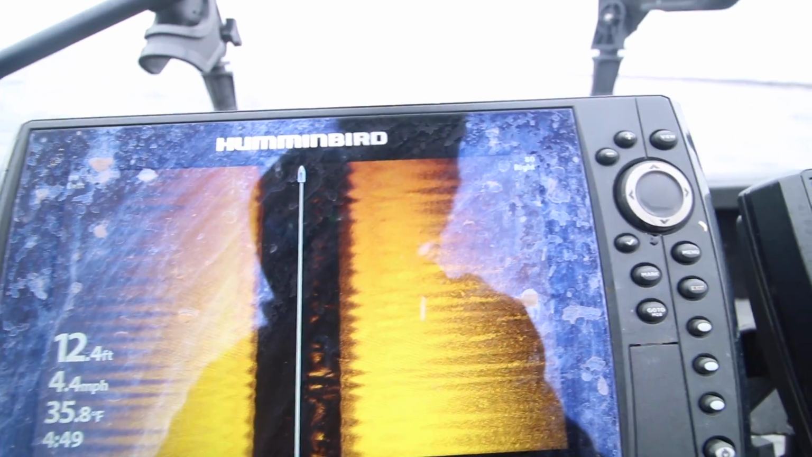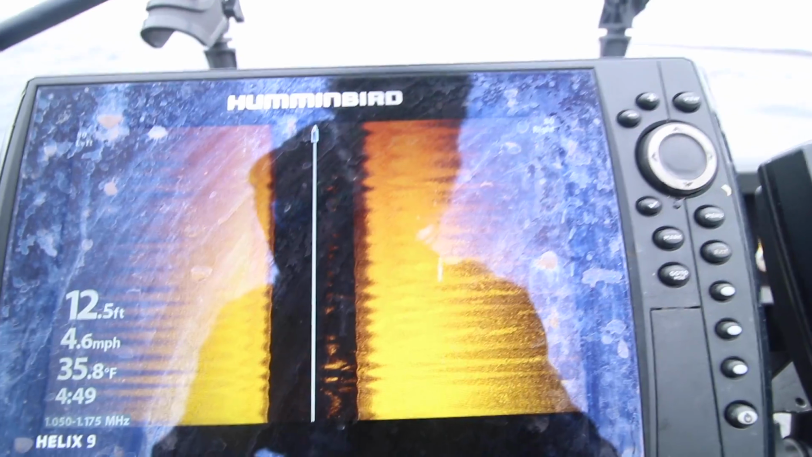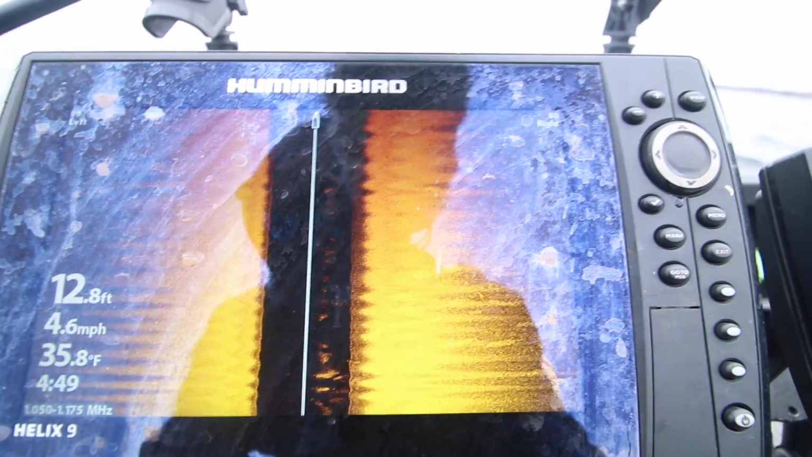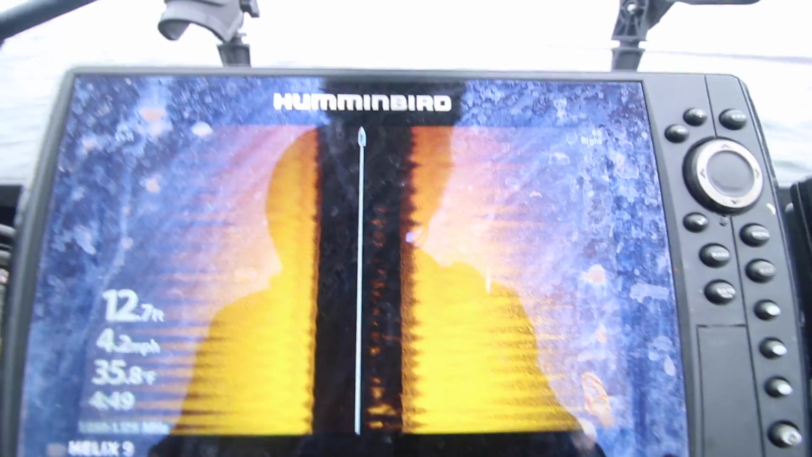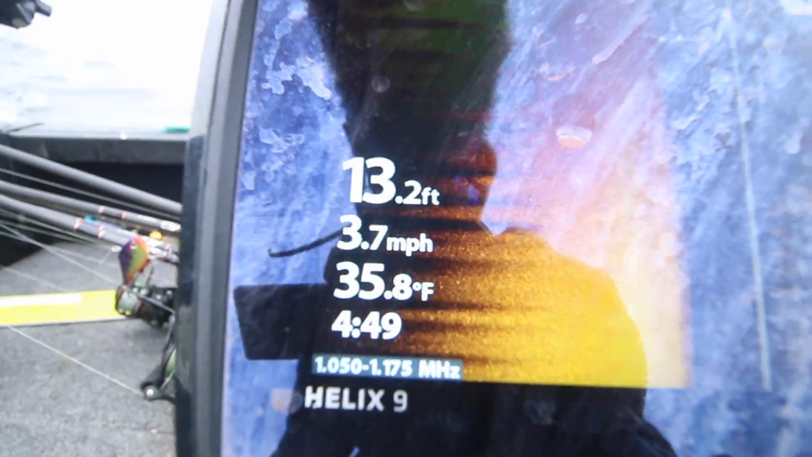So you can see there's just no fish. Well, there's one fish right there, but not very productive looking, right? So I'm just gonna kind of cruise through here, and I'll kind of show you guys the graph and the temperature gauge, and you'll see once we hit that warm water, we'll start marking a lot of fish on side imaging.